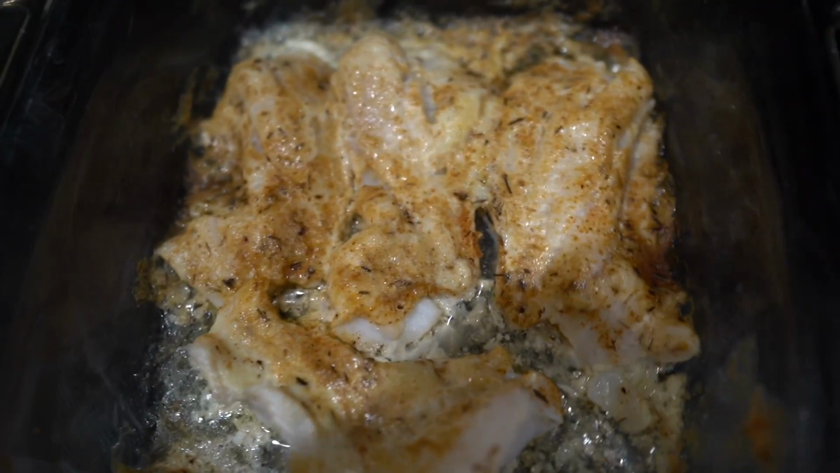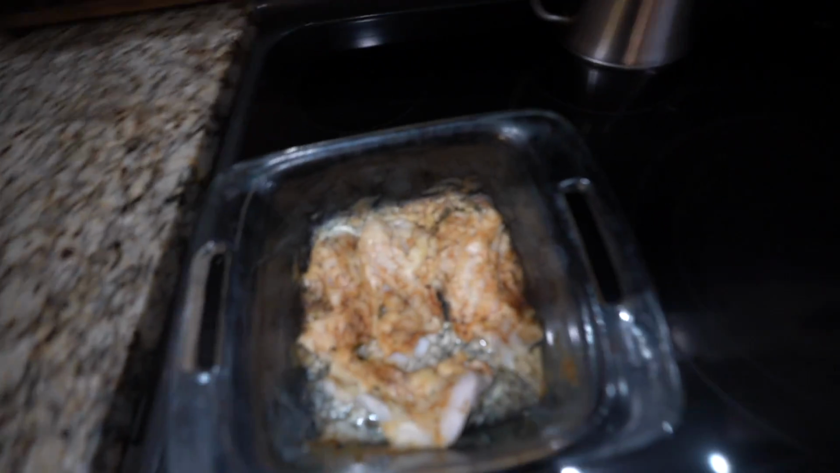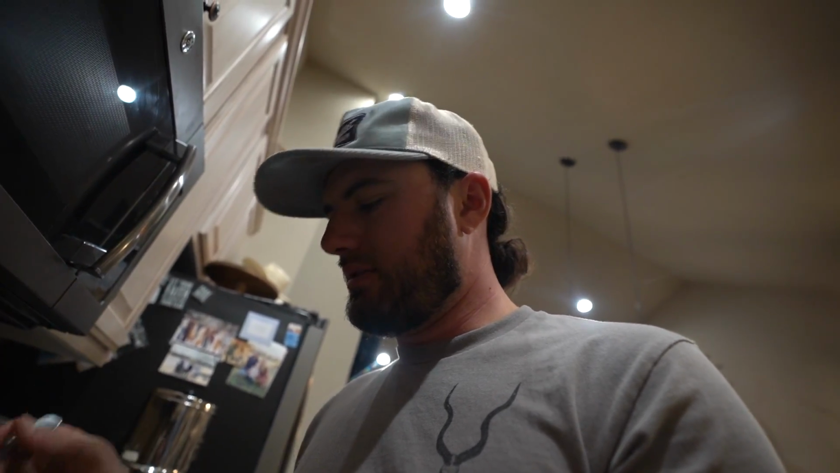All right, look at the beautiful flaky crappie. Let's give it a taste. You can smell the mayonnaise, but I promise you can't taste it. It sounds weird. Same with mustard. If you fry or roll your crappie in mustard and then fry it, you can't taste the mustard. It just adds a fattiness to it.